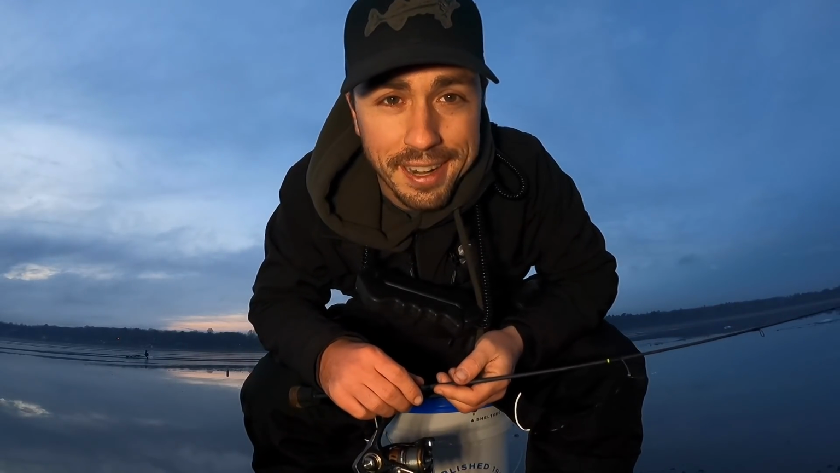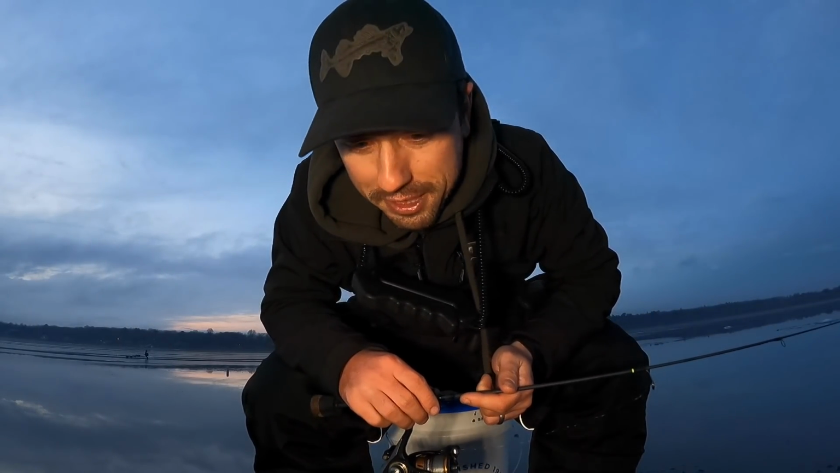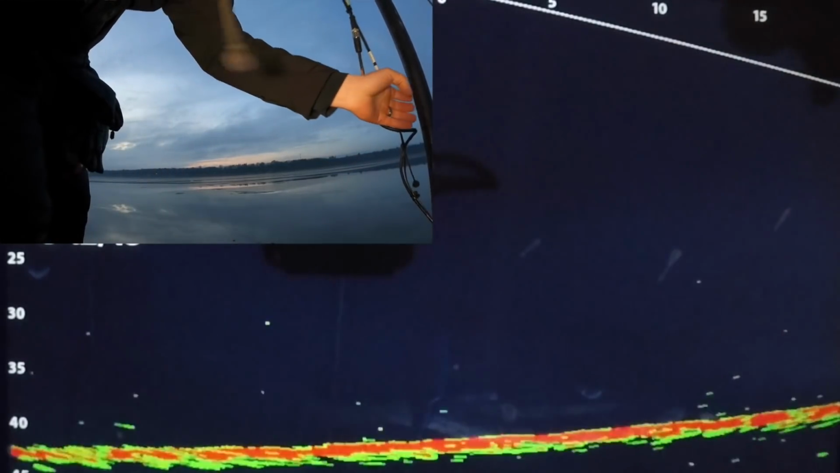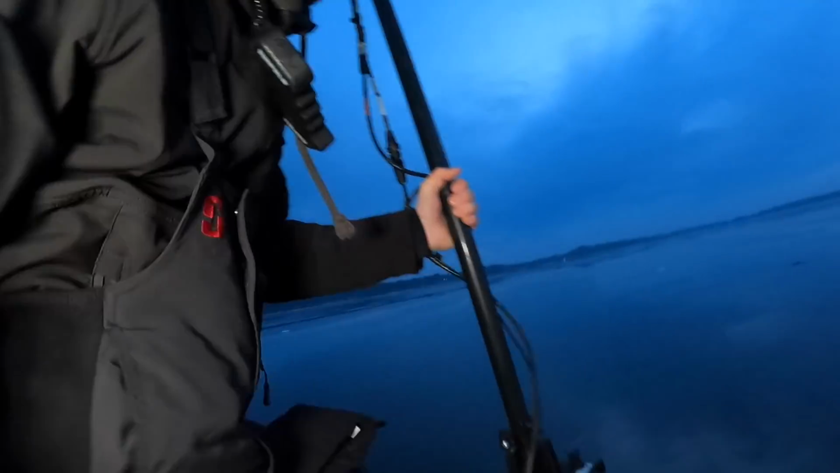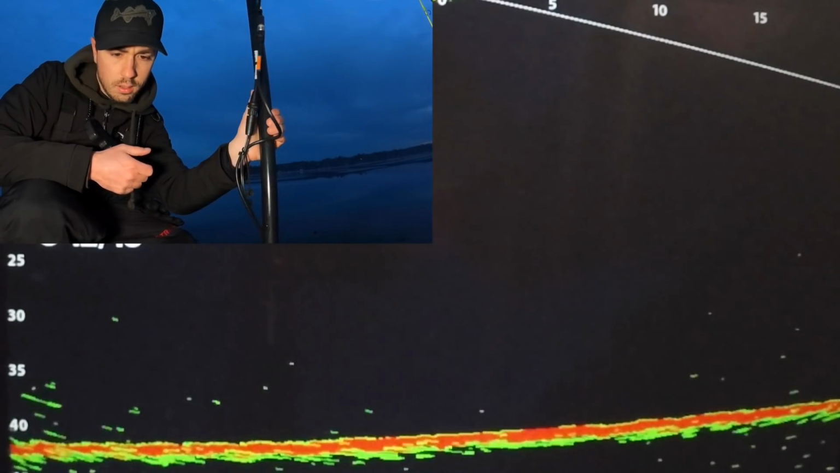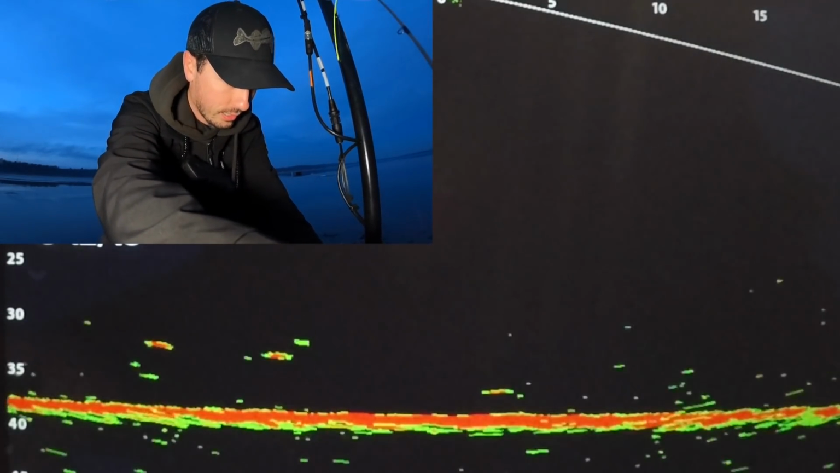So I'm gonna go find them right now, and let's see, 1, 2, 3, 4, 5, 6. So we need 3 more fish to call it a limit here. We're gonna go see if we can go track them down quick. All right, they're not here. One. Nope. Oh, there's a few. That looks much better.